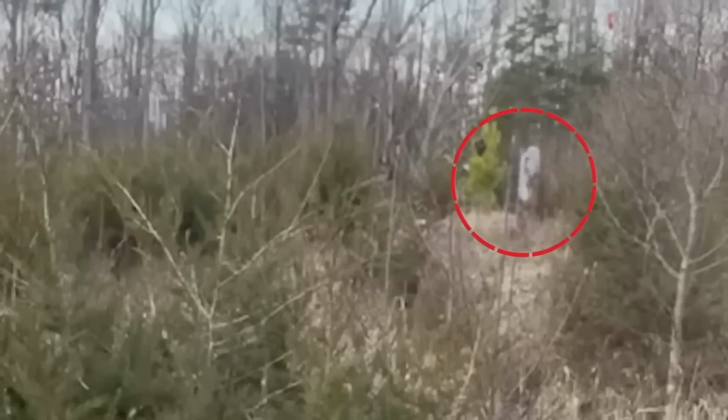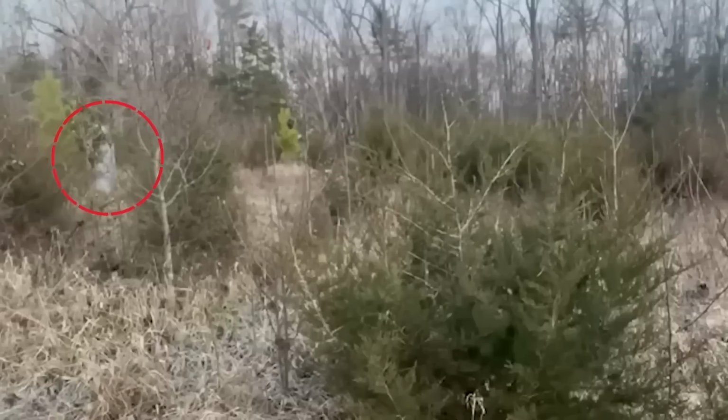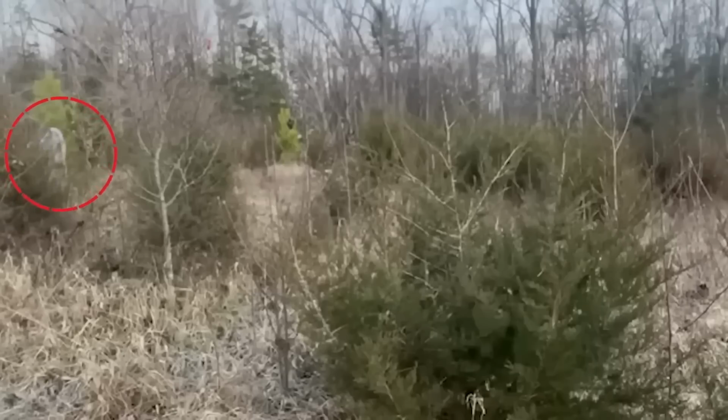Is it the spirit of someone long gone? A cryptid lurking in the shadows? Or simply someone in a makeshift ghost costume? The debate rages on, and opinions diverge between the paranormal and the mundane.